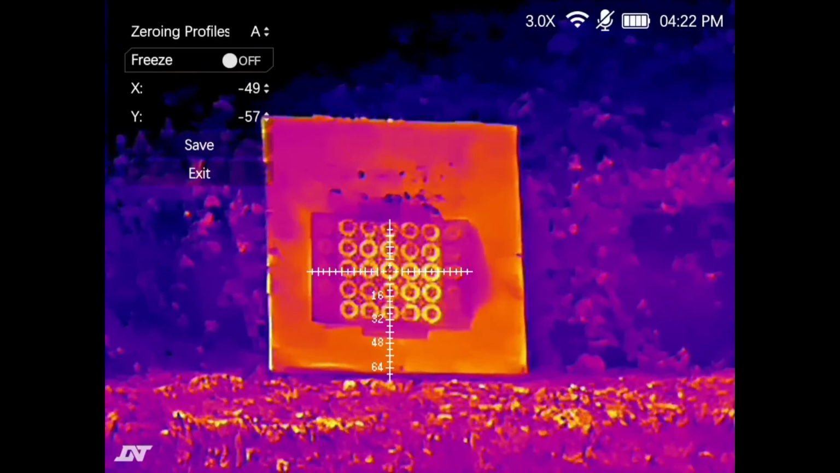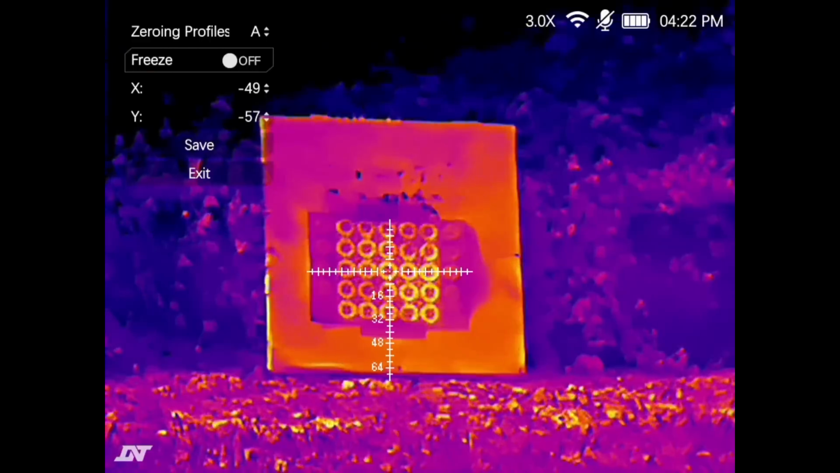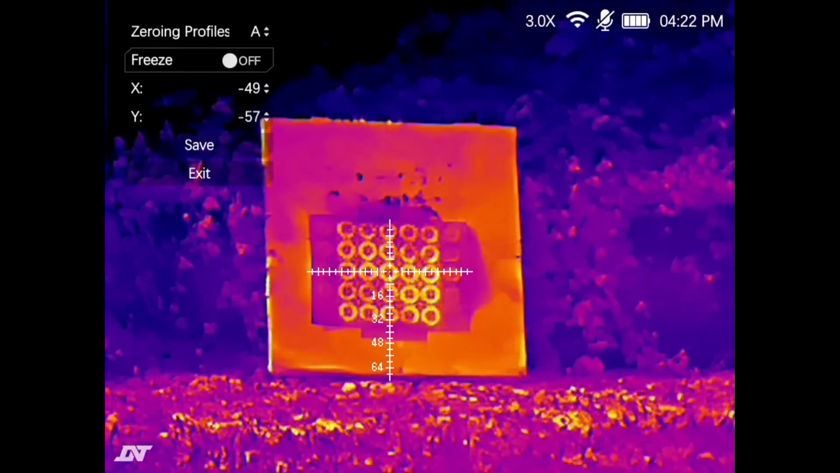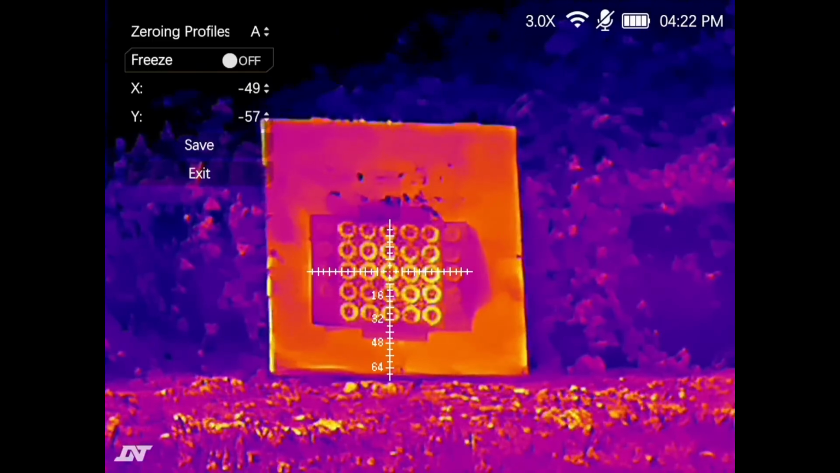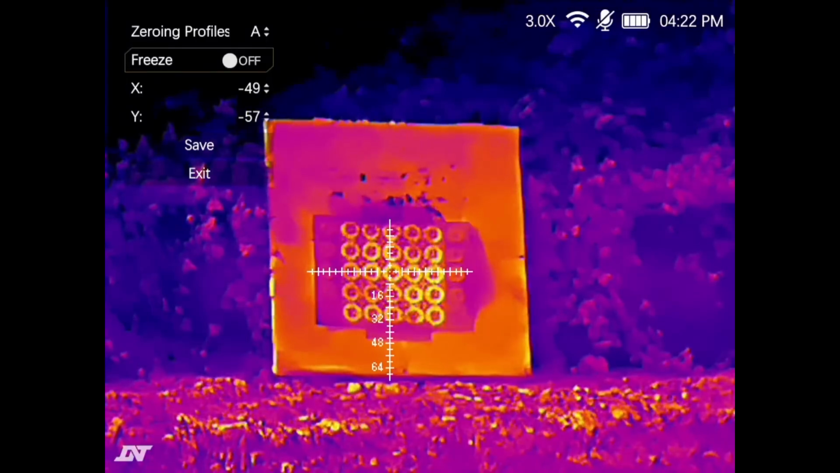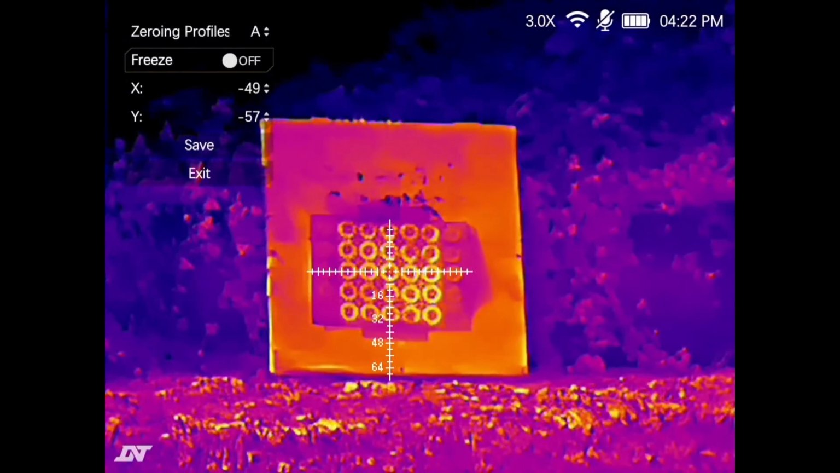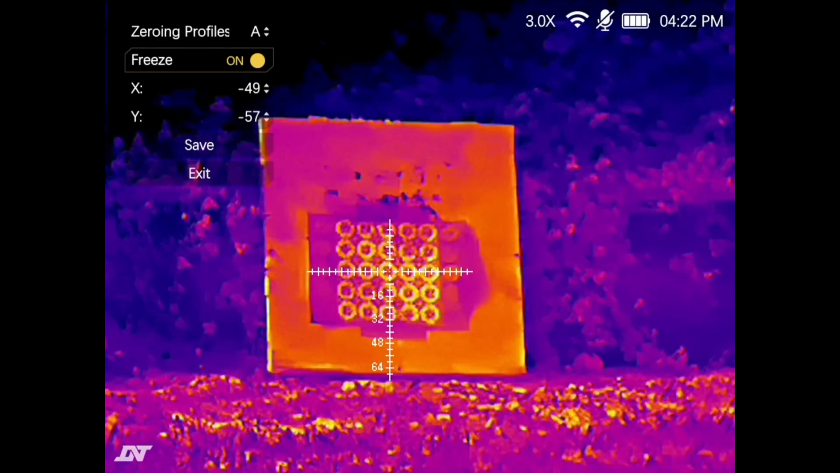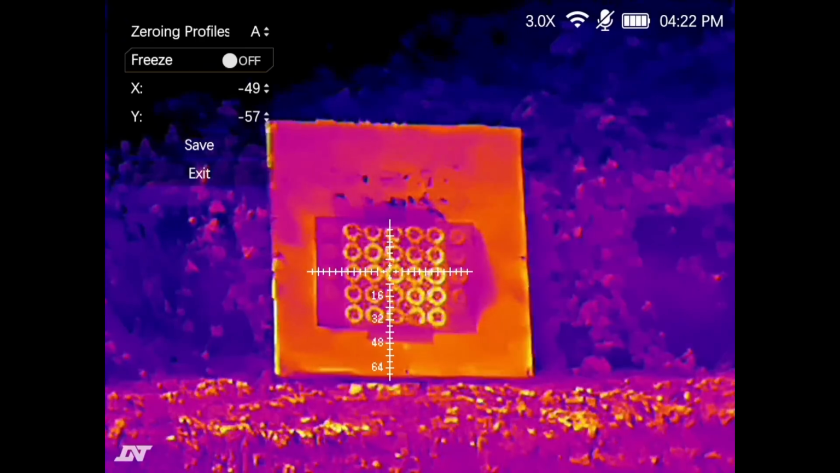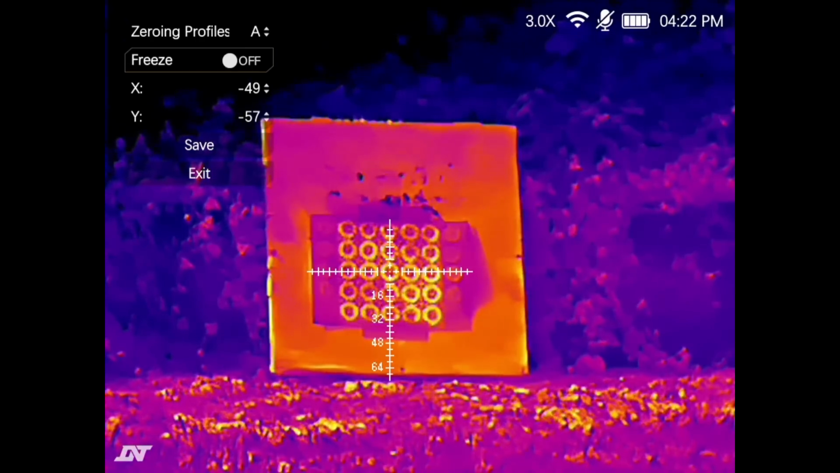Now it's very important when using a Weihrauch Springer to remember to take off the safety. Into the center there. And now what I'm going to do is take it back into the center, and then I'm going to press OK for freeze. There. No, I'm going to take the freeze off because that hasn't gone quite where I wanted it. There. Now, I can move. I'm actually moving the gun around. You can't see it because the screen has frozen.